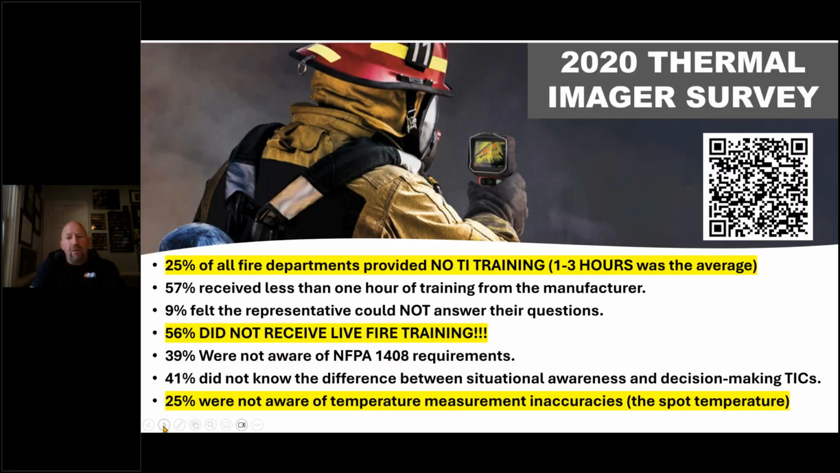Trust me. So let's talk about what we're here to learn about today. Thermal imaging 101, implying that we're talking about the basics. However, the basics are not the basics, because after a study in 2020, we realized that the majority of the fire service is lacking in this area. Of course, we knew that from traveling around the world, that less than 10% of the people we meet have had any formalized training. And 25% of all fire departments in this survey had less than 1 to 3 hours or had none. And 56% of those received no live fire training. Now, the first word in a TIC is thermal imaging camera, implying you need what to train? Thermal.